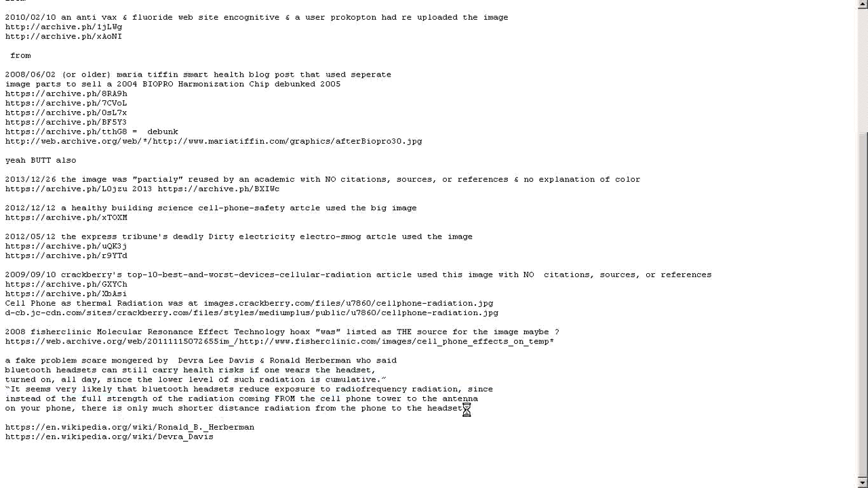The headset sends a signal to the phone, and the phone sends a signal back to the headset if it's a Bluetooth headset. At the time he made that comment, cell phones had dropped to such a low intensity, and Bluetooth had actually increased in intensity, that they were the same intensity level, so it was a wash.